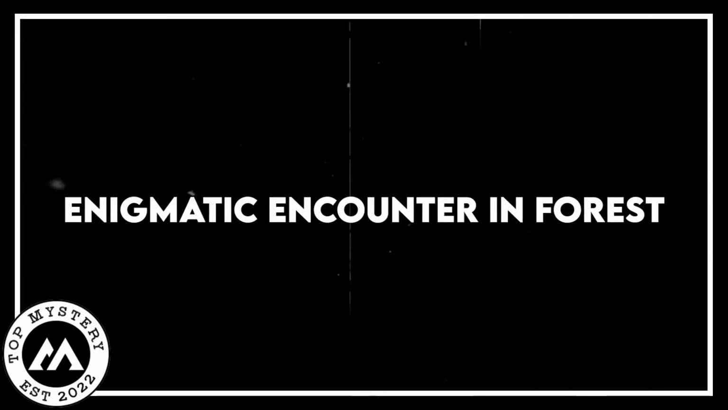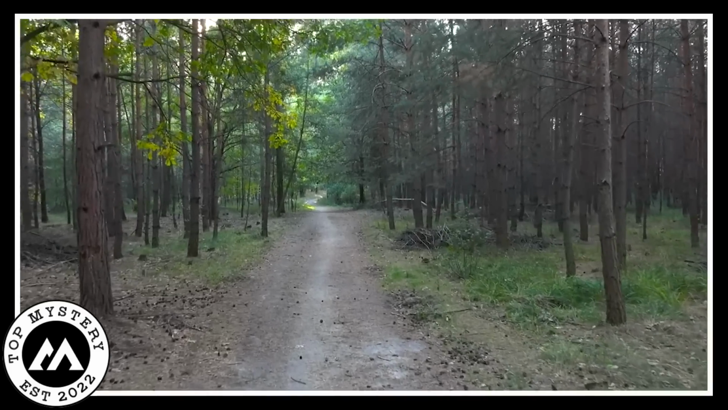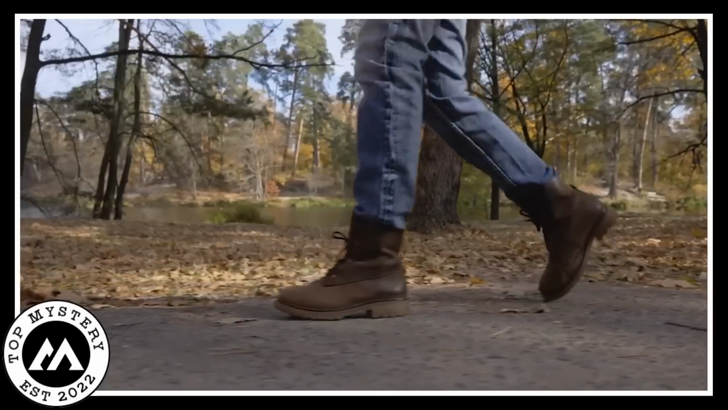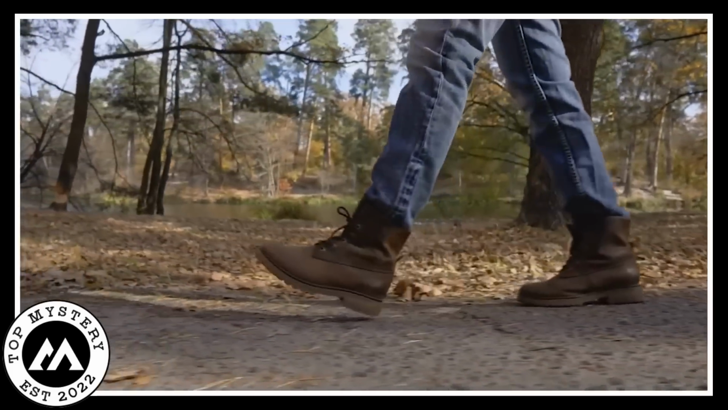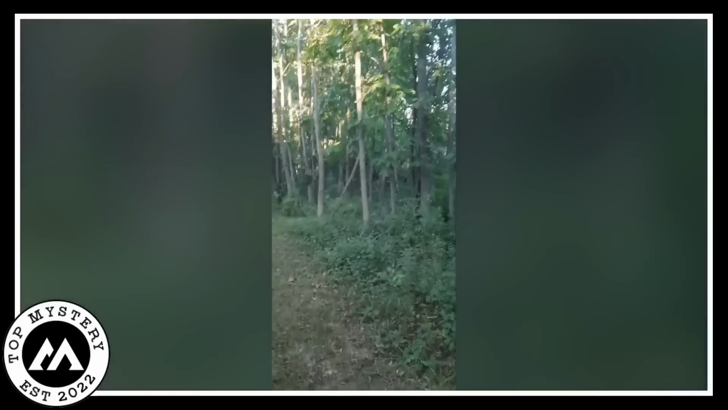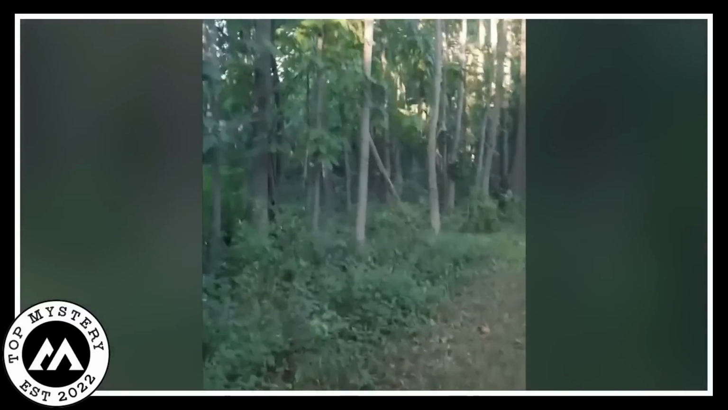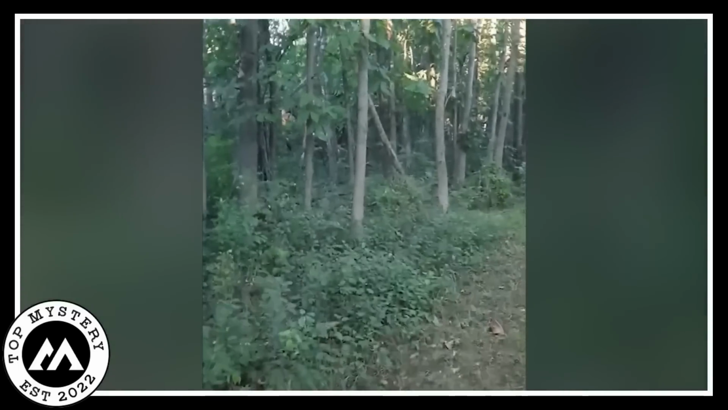Enigmatic encounter in forest. Who doesn't like to stroll in the morning, breathing in the fresh air? This type of exercise is best for relaxing one's mind and removing any negative thoughts. But during this peaceful stroll, suddenly, an eerie presence engulfs this moment of peace. This feeling was felt by an individual peacefully walking on a track surrounded by dense forest.